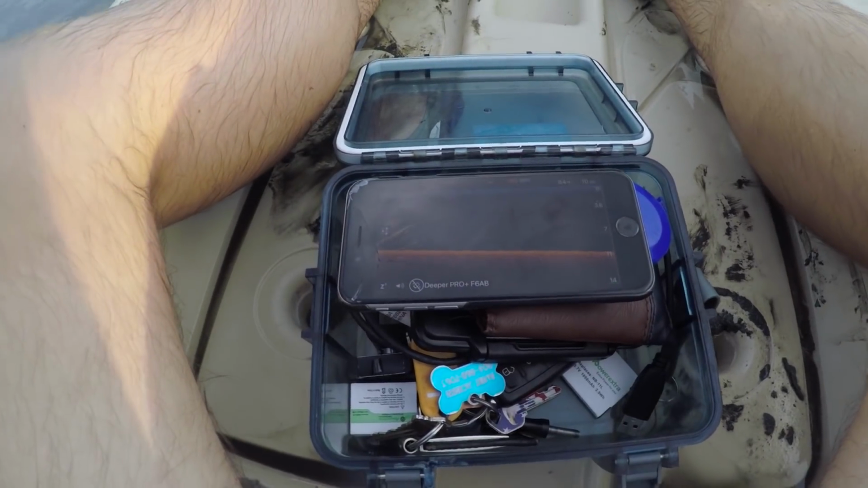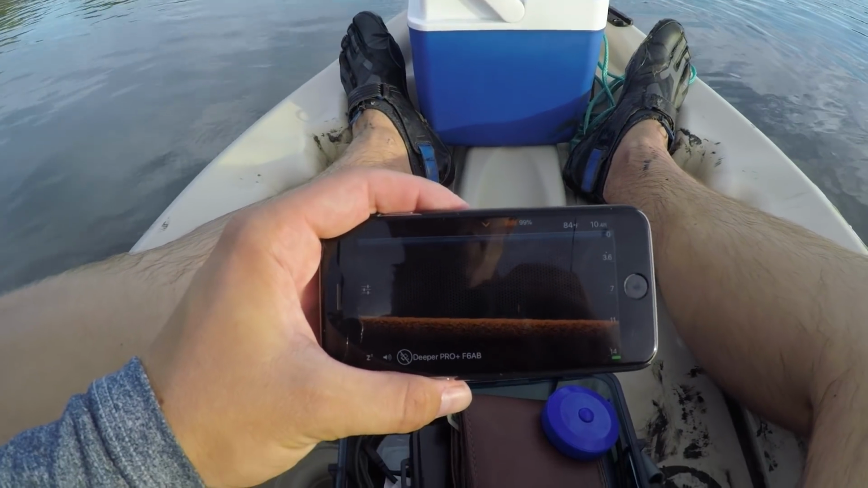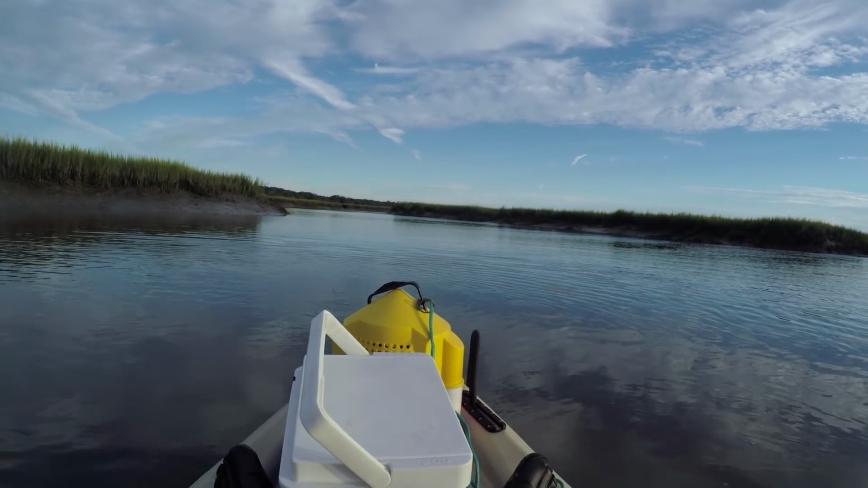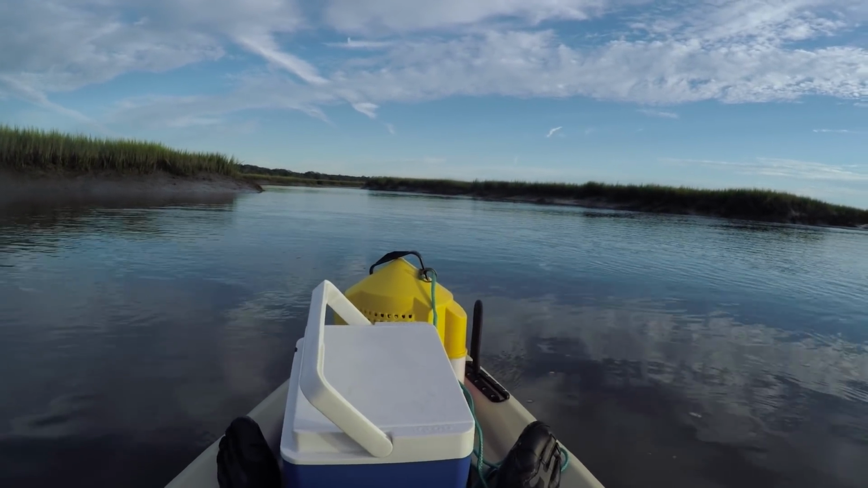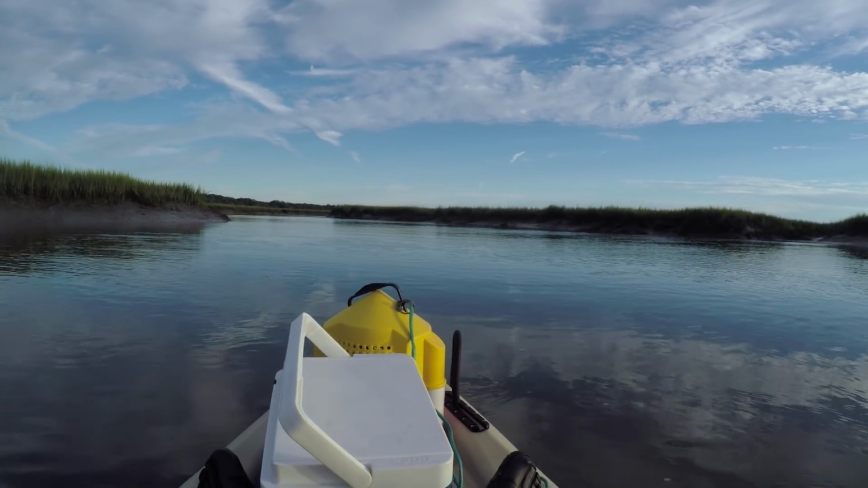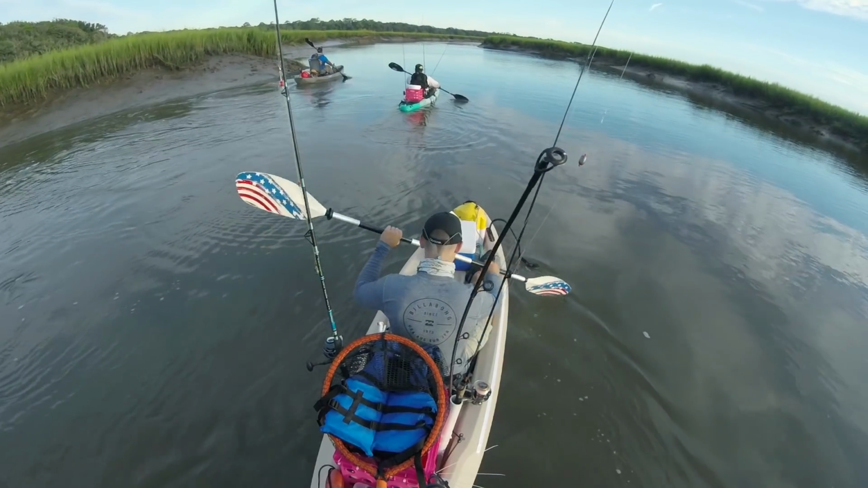All right, we are out here at Serpents Creek, and I've got the depth finder running right now. I'm gonna keep it running the whole time. Got the screen recording. About 10.5 feet of water, dropping off with a gradual decline. I've been marking some fish. I'm gonna turn on my fish alarm so I can hear it when I mark a fish. We're now at 12 feet of water.